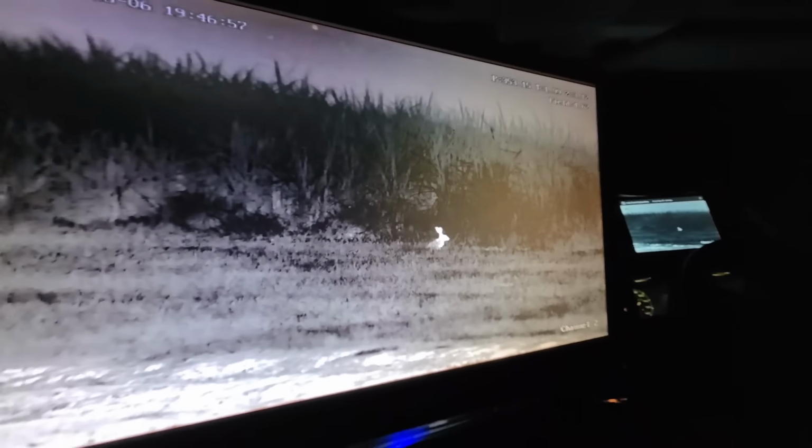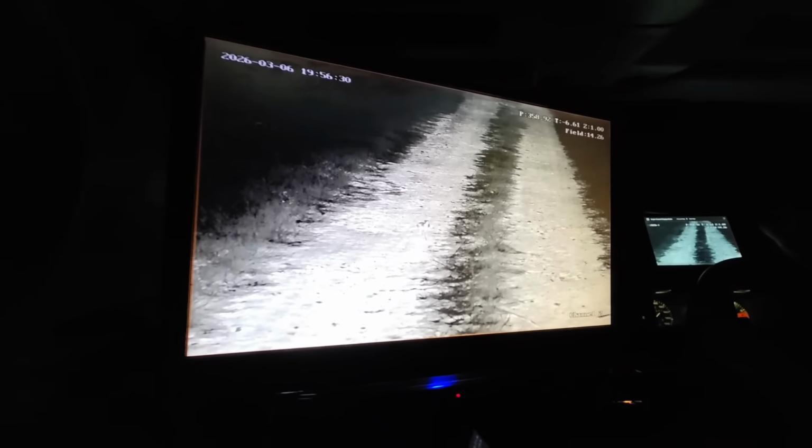Look, it's up now. That is unbelievable. Look at that. That's wild, eh? There's a thicknee. A water thicknee. It's a dikkop, eh? Or something like that. Yeah, it used to be called a dikkop. That's correct. Yeah, that's incredible. You haven't seen one yet. No.